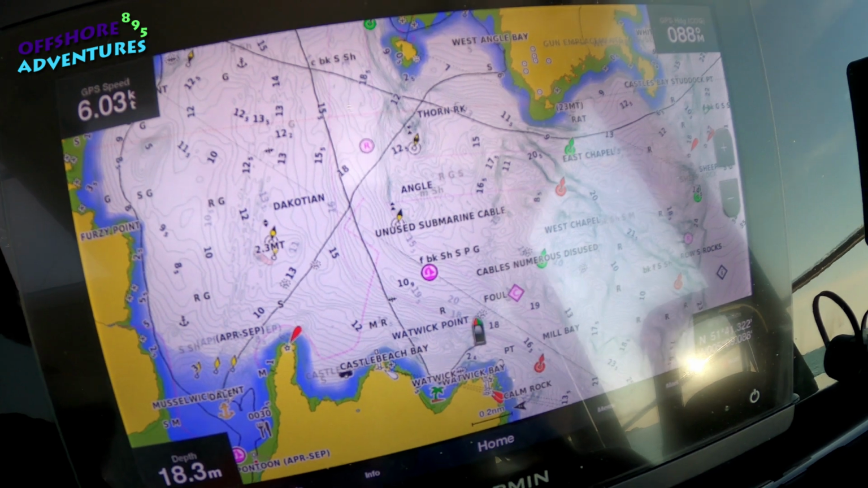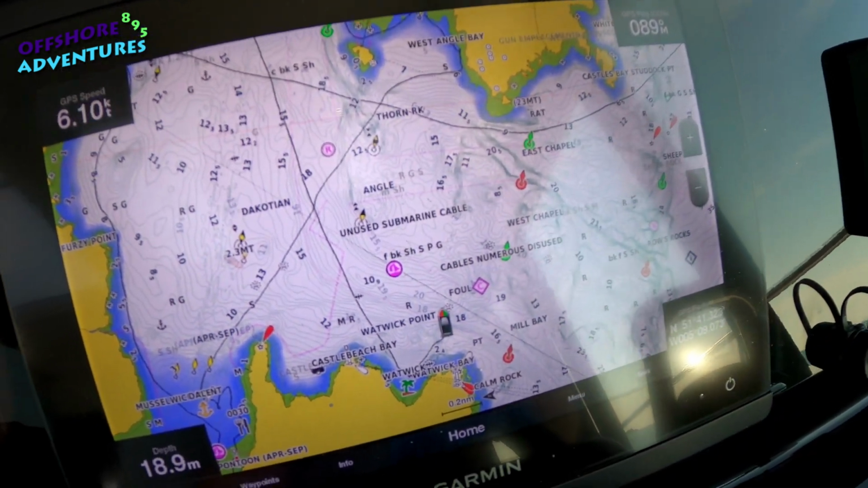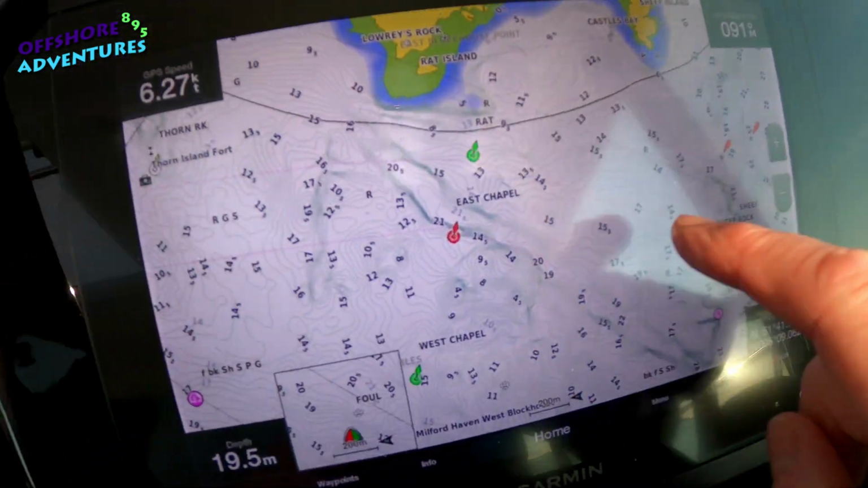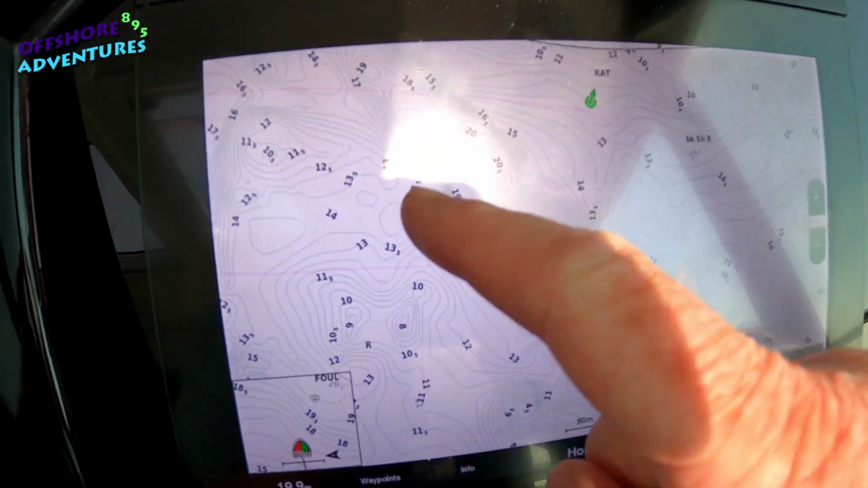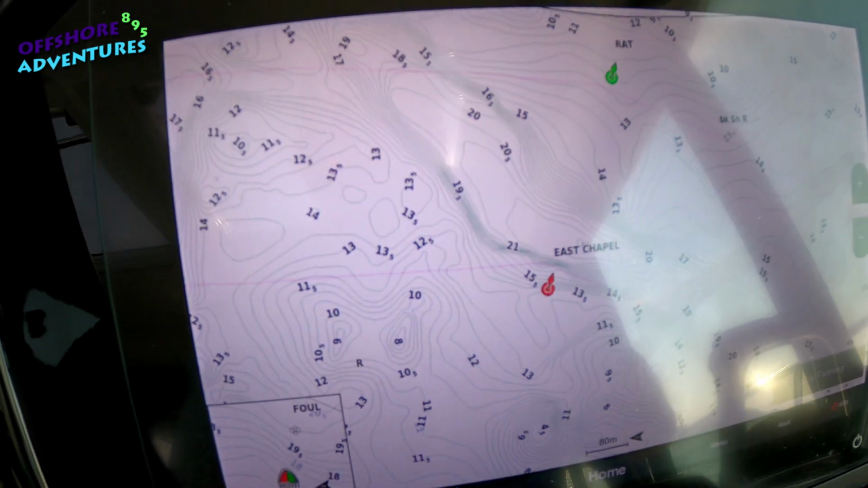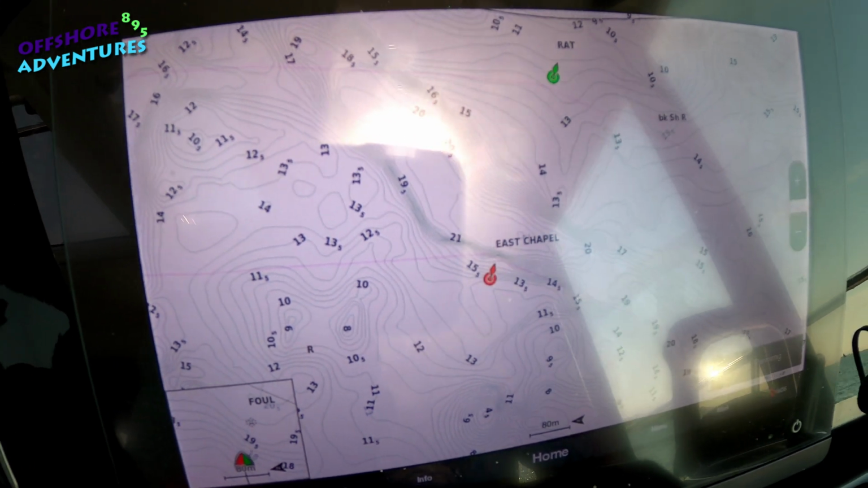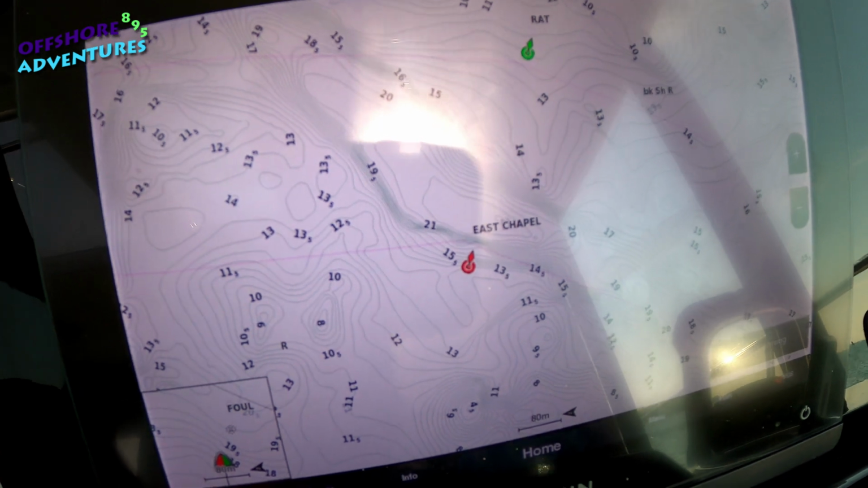And you can see there the much greater contour detail of the chart. If we start zooming in over here, you'll see it really defines the bottom of the channel here in much more detail, so you can get a real feel of where the ground is that you might want to fish.